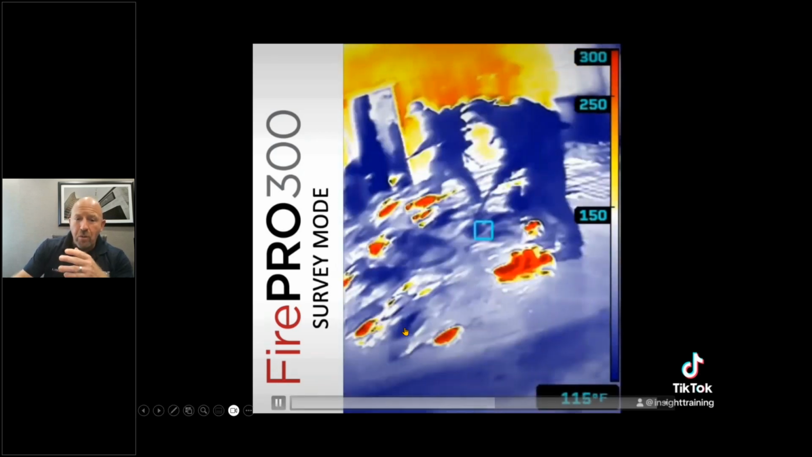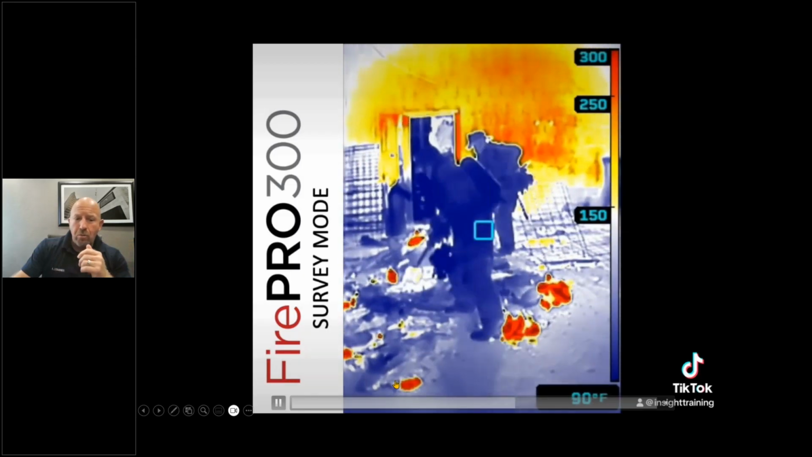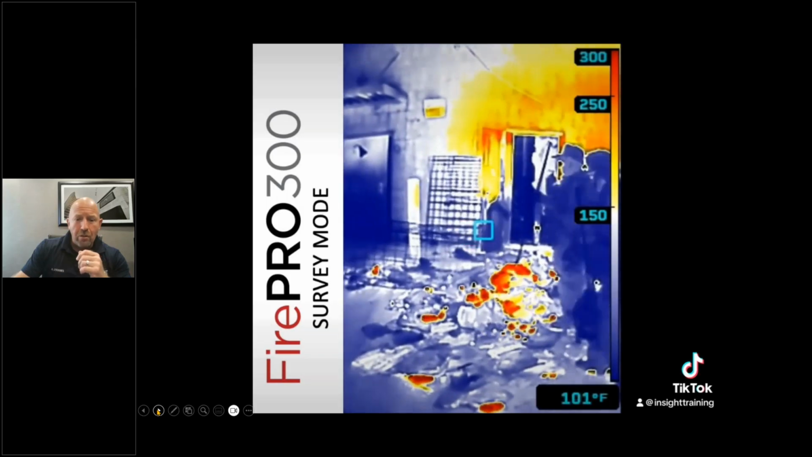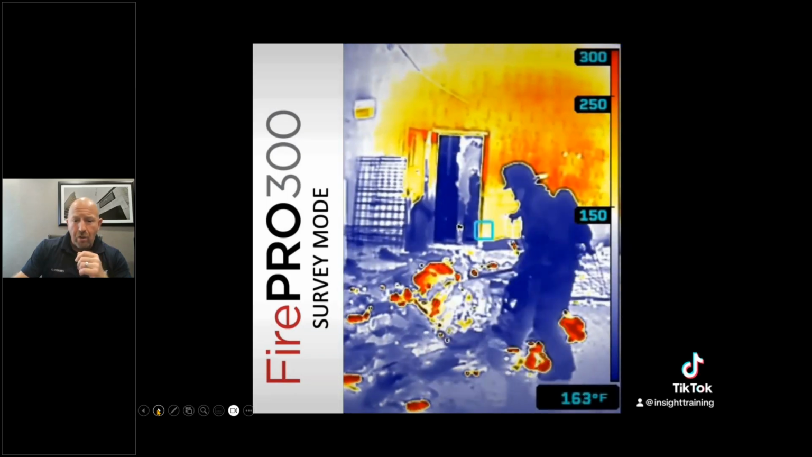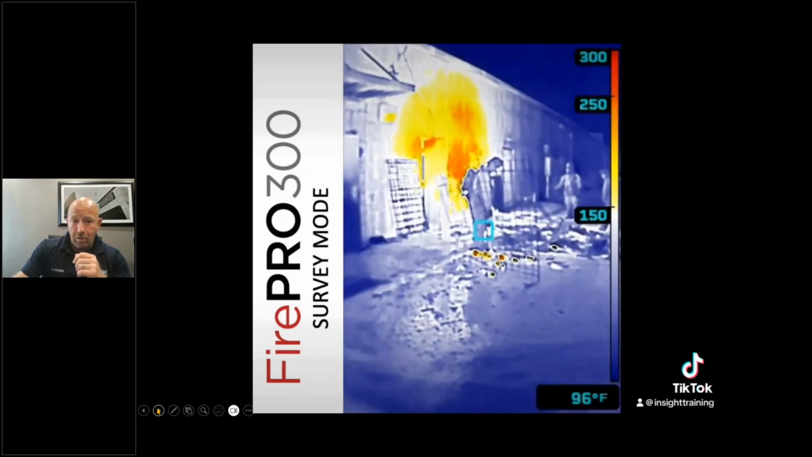Understand you're seeing surface temperatures. You could have heat transfer through into the inside, or it could just be surface temperatures alone. When in doubt, check it out. Make sure that it's actually what you think it is. And that's also a good example. They're peeling back cardboard and finding even more heat underneath it, because cardboard is a great insulator.